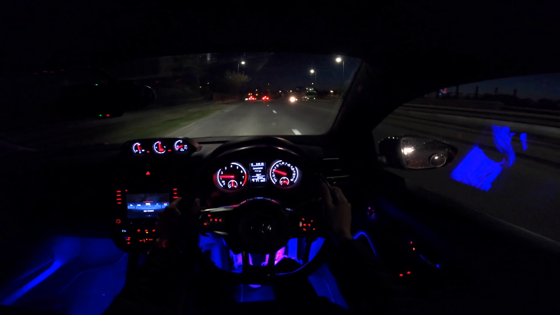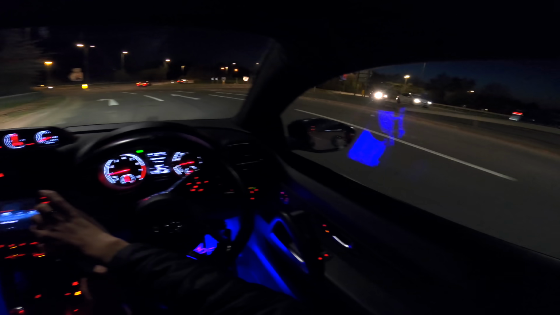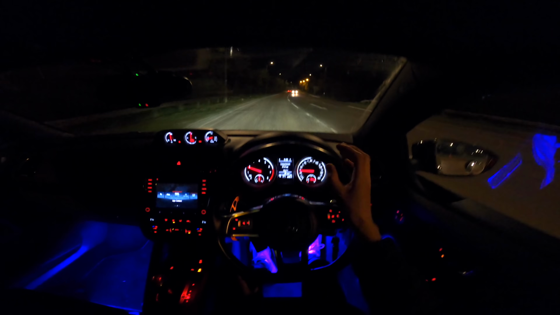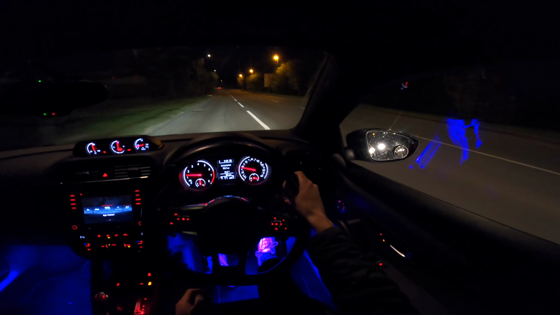And you know what? I feel like this car looks sick, but I can't wait for it to be modded in the way that I like. Like, for example, all of the little bits I like adding to it. Like, I can't wait to add a spoiler. I can't... Oh, he's just fucking overtaking me.